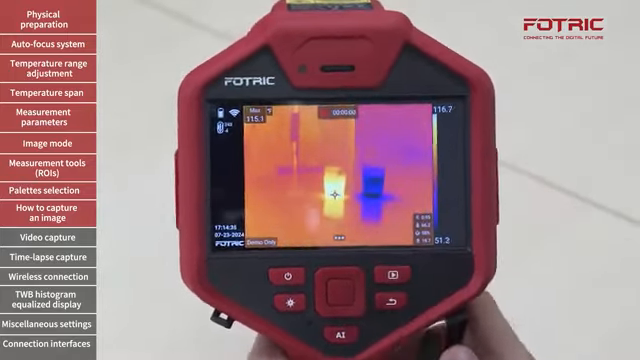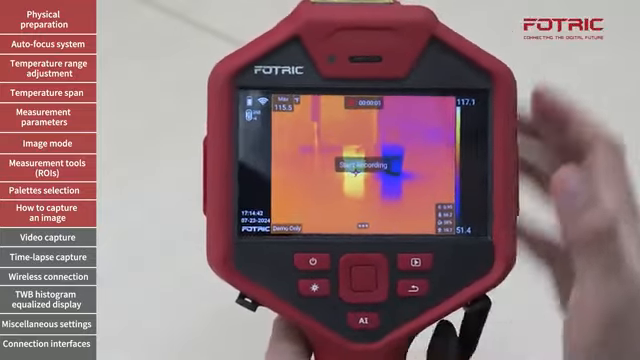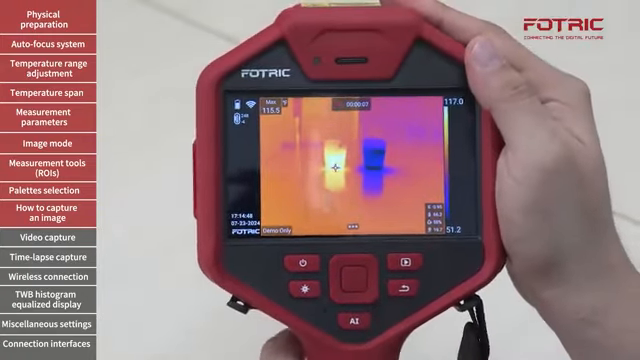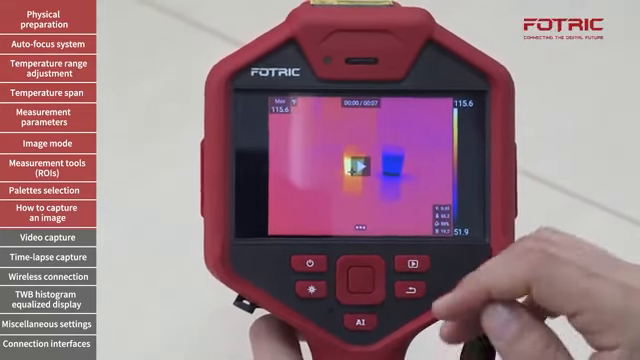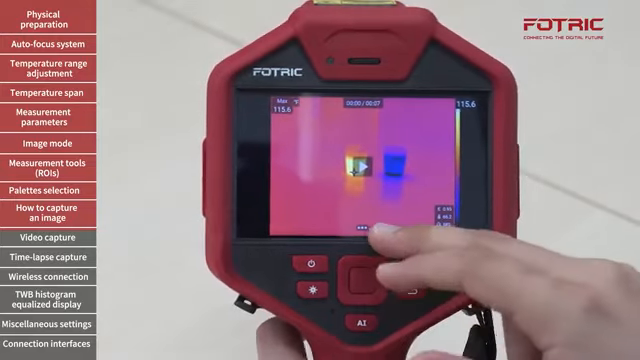Now you will see this new icon on top. I will press the trigger button once, start recording. You will see the counter on top indicating how many seconds have passed so far. And then I'll click once again to save that video. But remember, when I do that, the image or video is frozen, yet it's not saved.